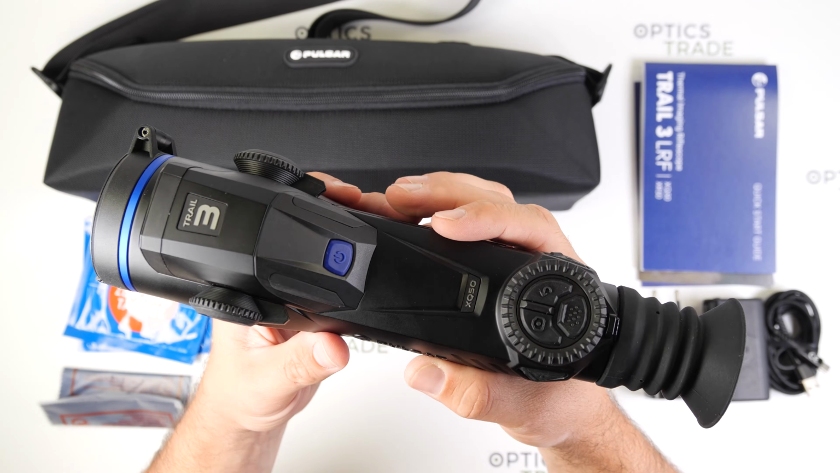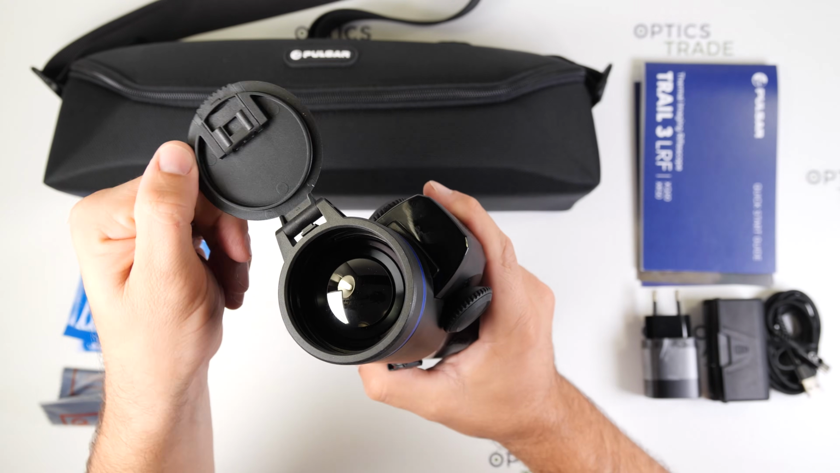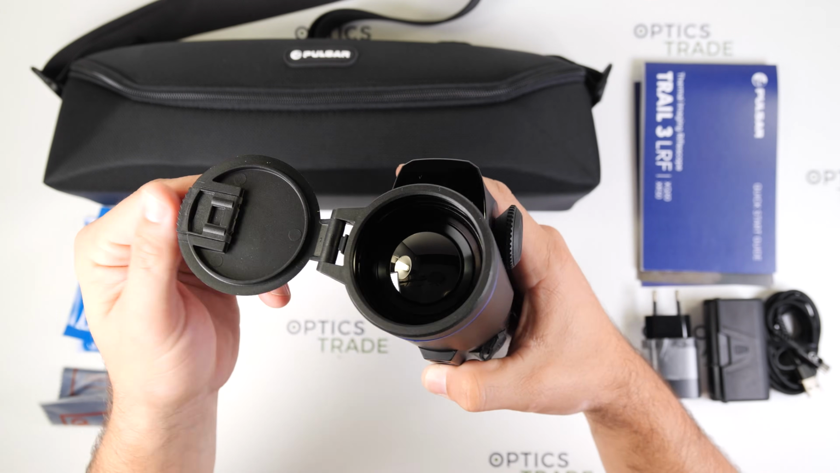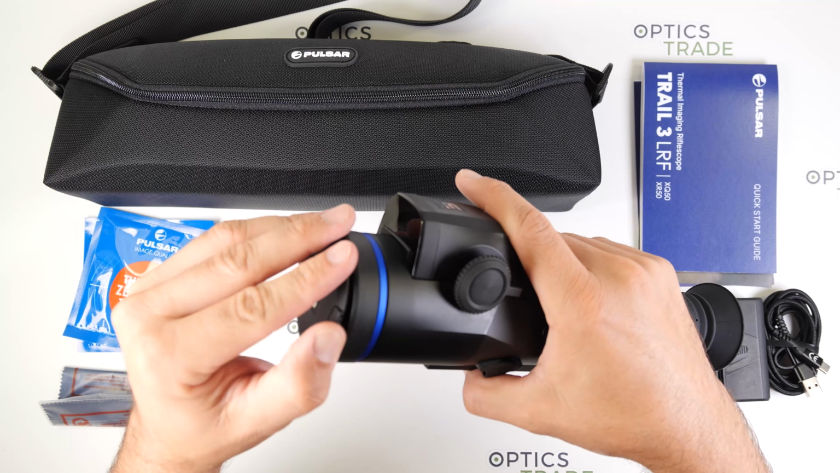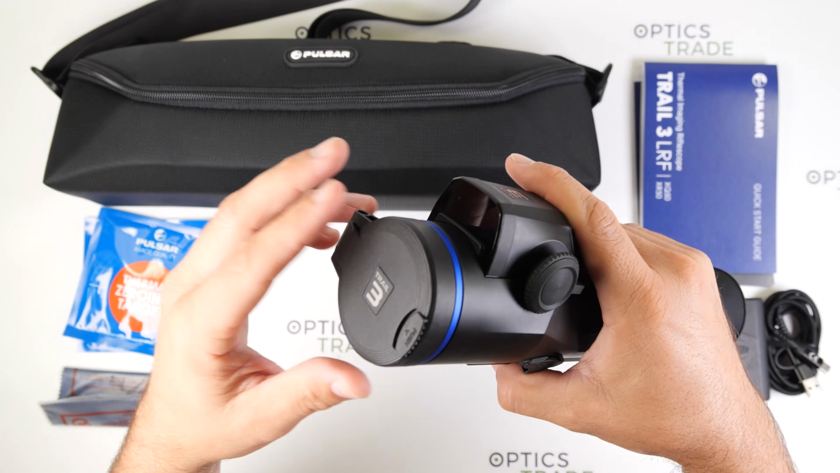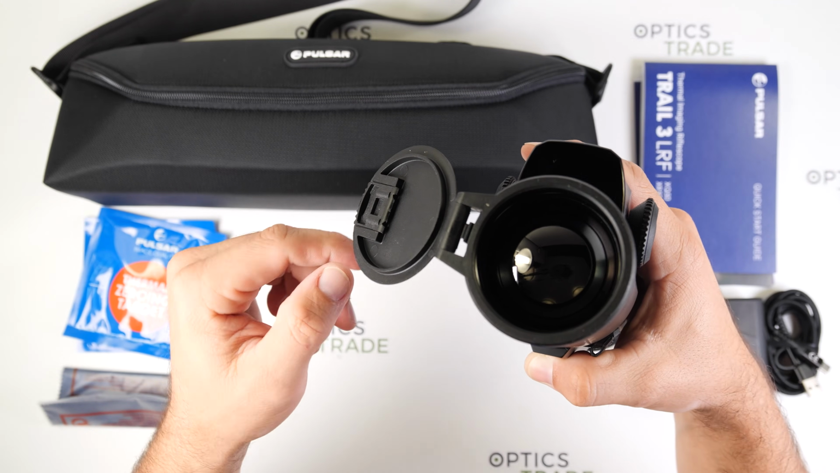And lastly, we have a 50mm germanium lens here on the front with nice flip-ups made from plastic, and they lock securely in place, so you don't have to worry that they open by themselves and you get some dirt on the lenses.